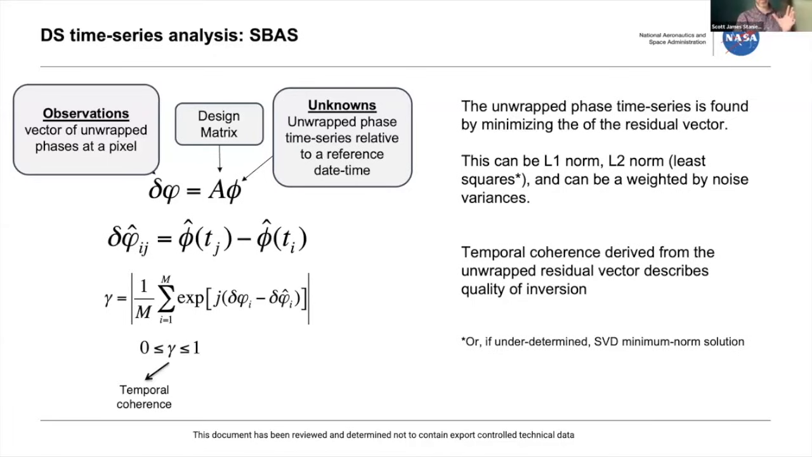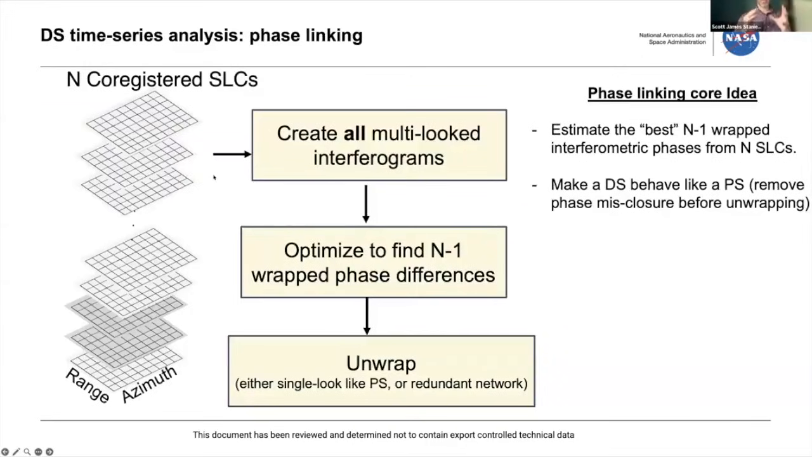So that was one of the impetuses for starting phase linking, which is, what if instead of unwrapping everything where we know there's noise, and then solving the phase noise and the unwrapping errors together in this linear system, what if we first optimize the best wrapped phase we can do? And so the way they pose this problem is we're going to form all interferograms. Some of them will be very noisy.